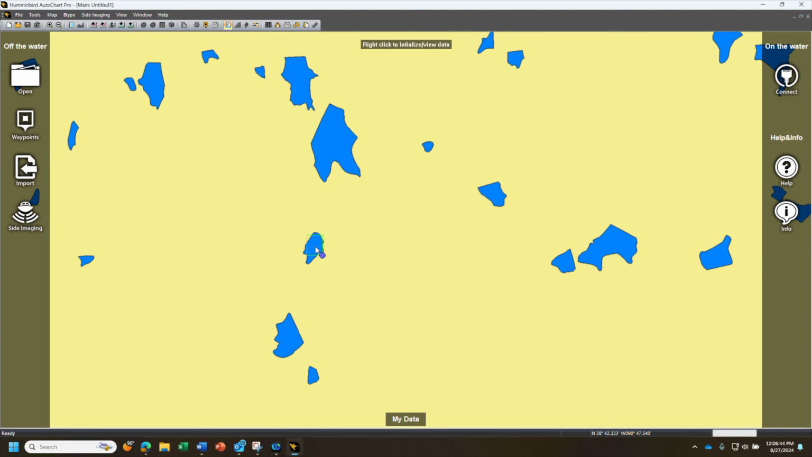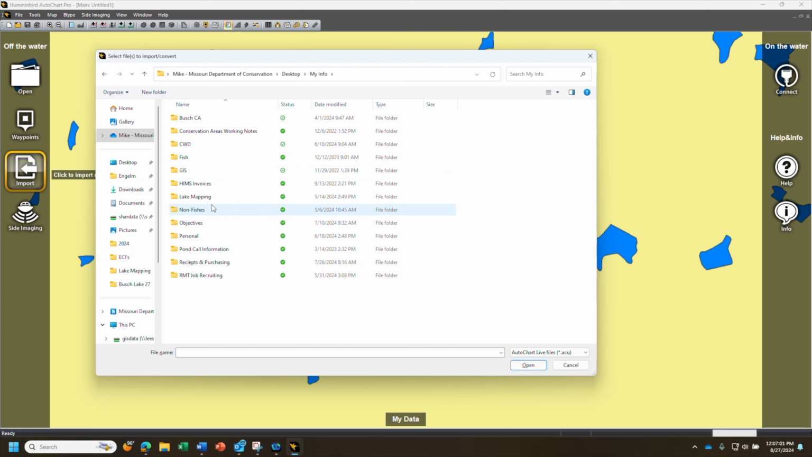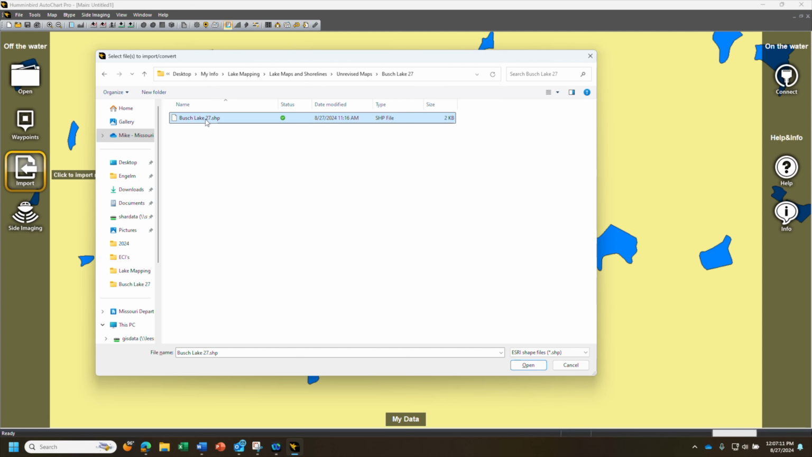Now, from here, you can import the shoreline data. To do that, you don't just click import, you actually have to hold control on the keyboard while clicking it. So I'm holding control and I click import. Now you can navigate over to where you created your shoreline. Again, make sure the file type is correct for what you're trying to upload. That's a .shp, so that should pop up. You can click that, click open,